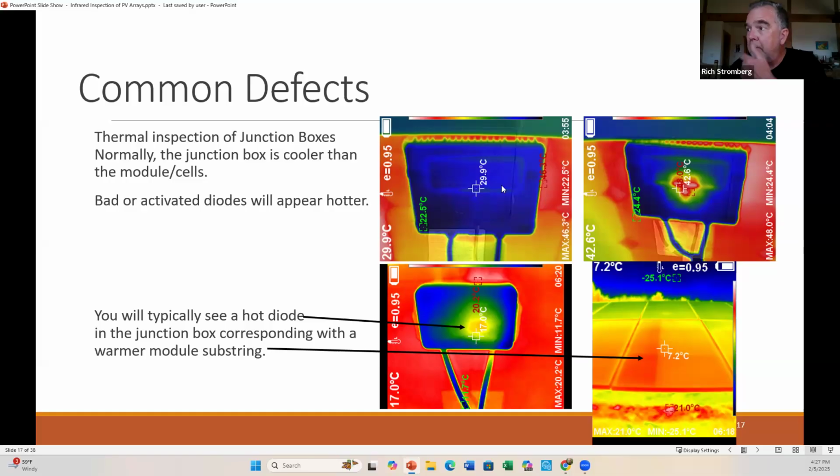So that's another way to use thermal imaging to detect an issue with your module, on the backside. And then this is another one where the entire junction box, all three of the diodes in this different style of junction box, are showing a heat signature. And yeah, that module's not producing. We would want to take it out of service.